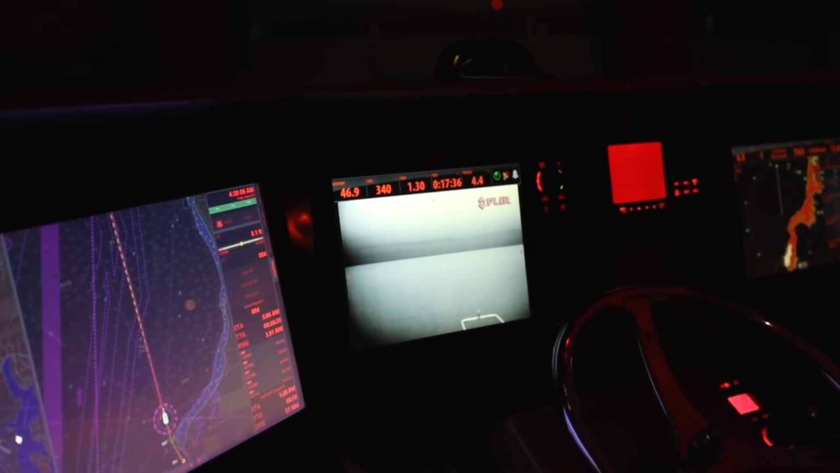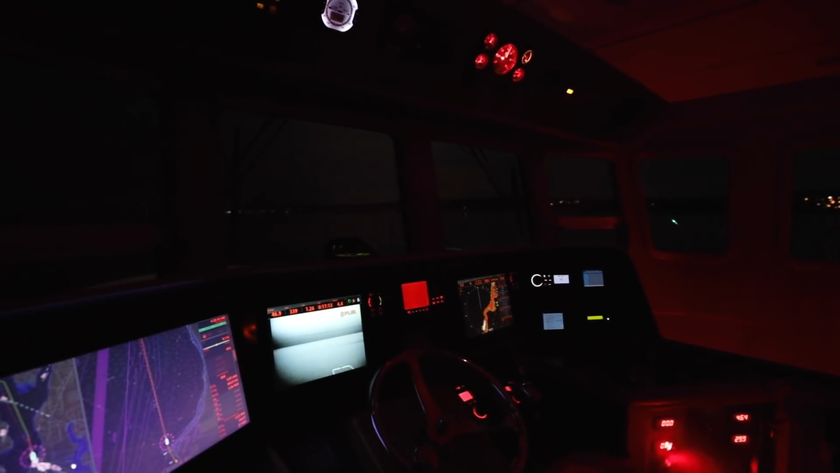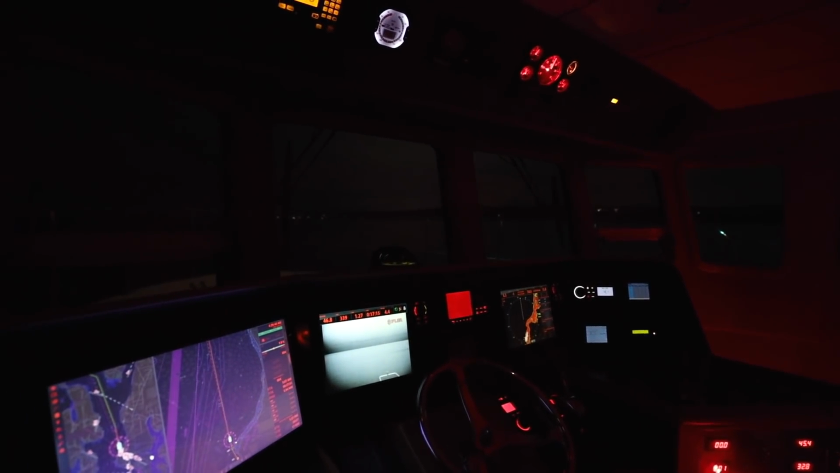We've got night vision. It's cool. It's nice being able to pull out of the marina and be able to see the fairway clearly. Sometimes when you drive inside the pilot house with the windows and stuff, you get glare, so you can't see as good as you could if you're standing outside of the boat or if you had a fly bridge.